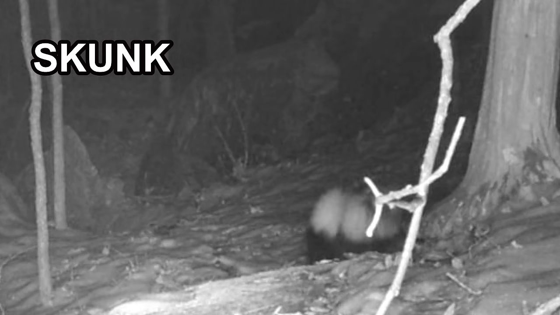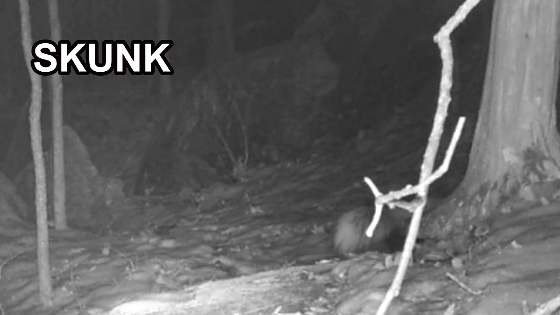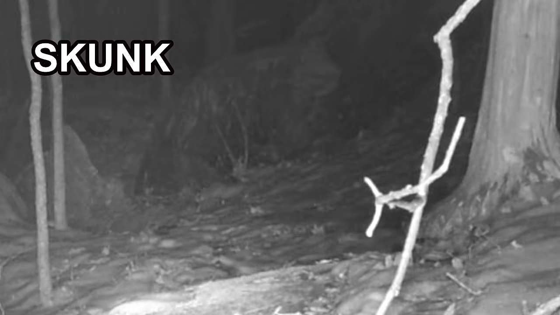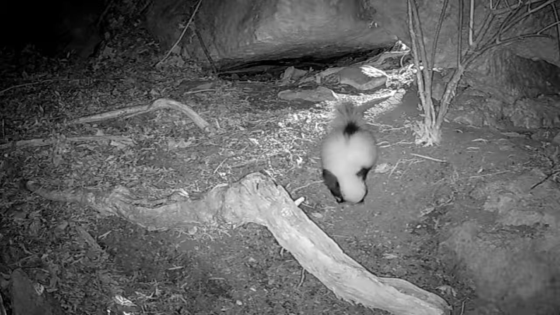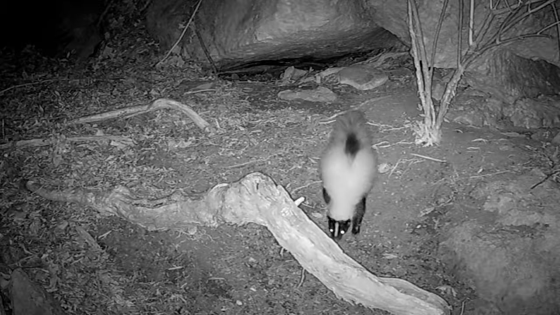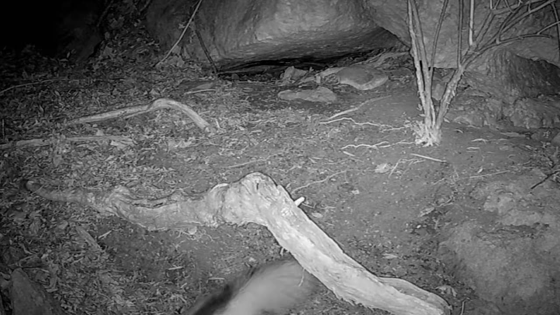And the skunks, they're here too, but they wasn't good here like they have been the last few years, but they're still here on the ridge. All different types. They all got different markings. They come and they go. Ain't that a beautiful skunk?